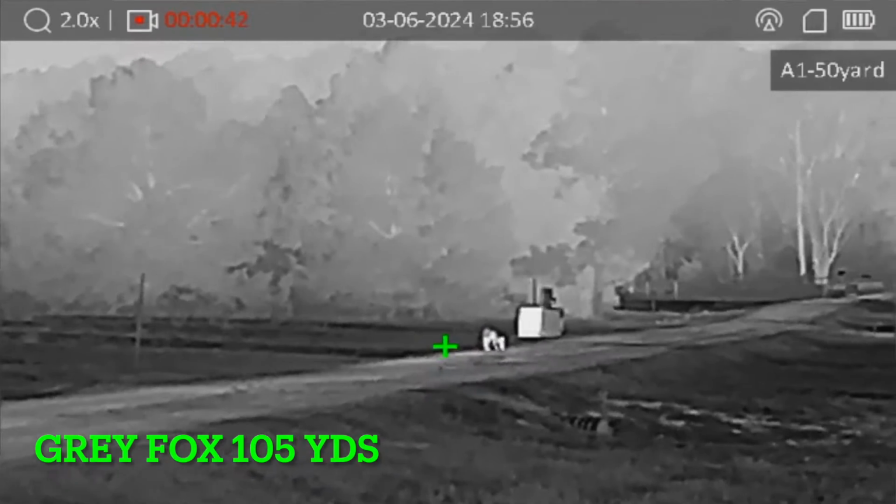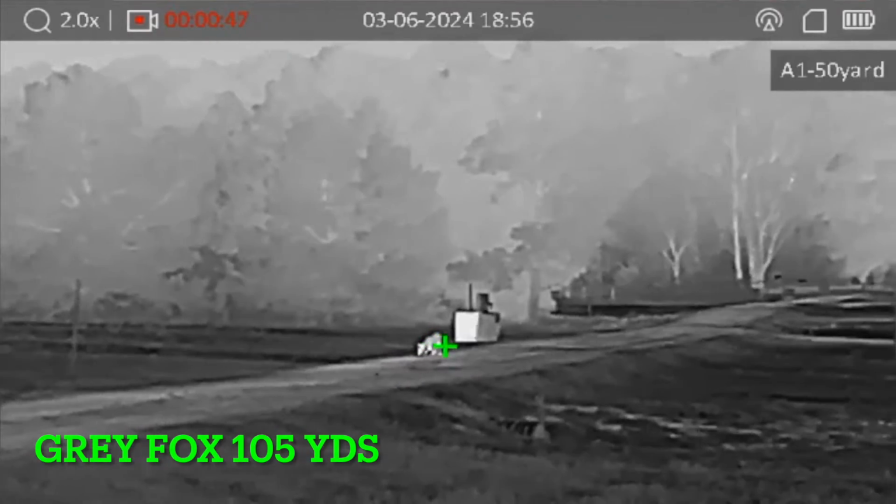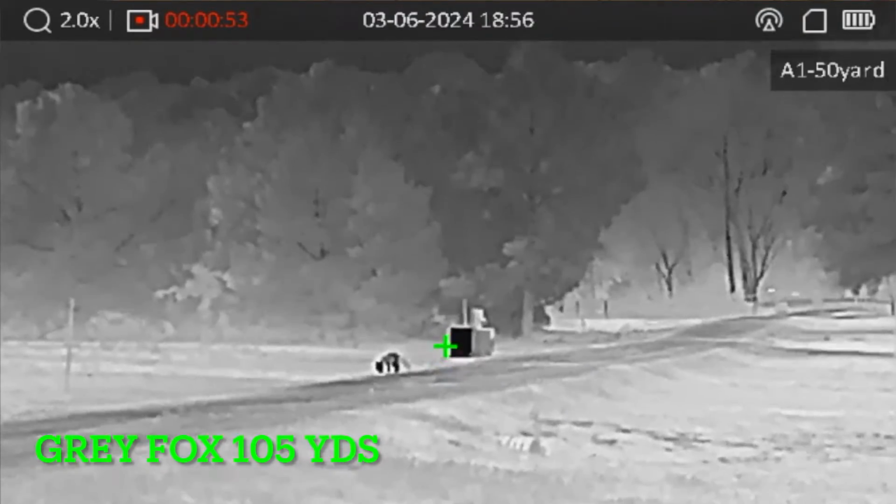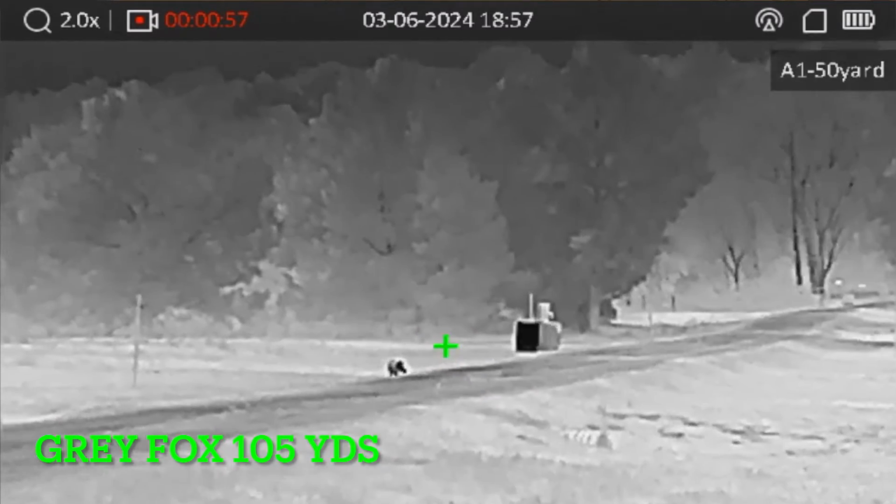But one thing I really find important for my video recordings is I like to have audio. The Version 1 TS25s did not have audio with the video recording. The Version 2, they did include that. So that's another nice upgrade by AGM on this Version 2 model, is allow you to capture great video content, but also be able to hear the audio.